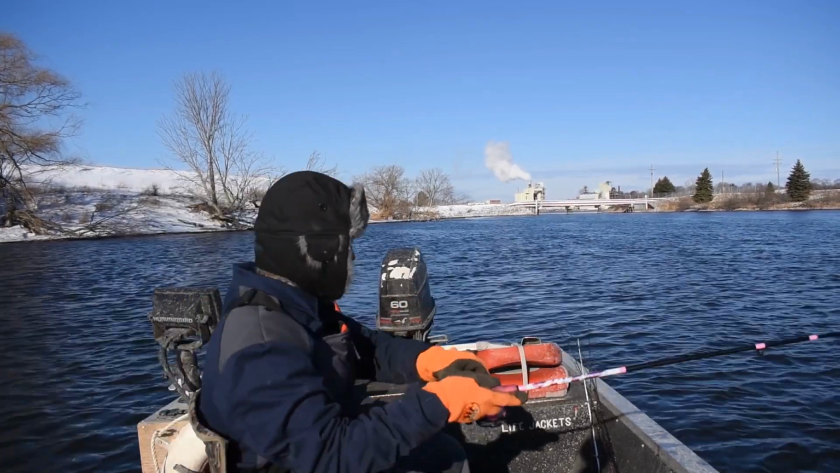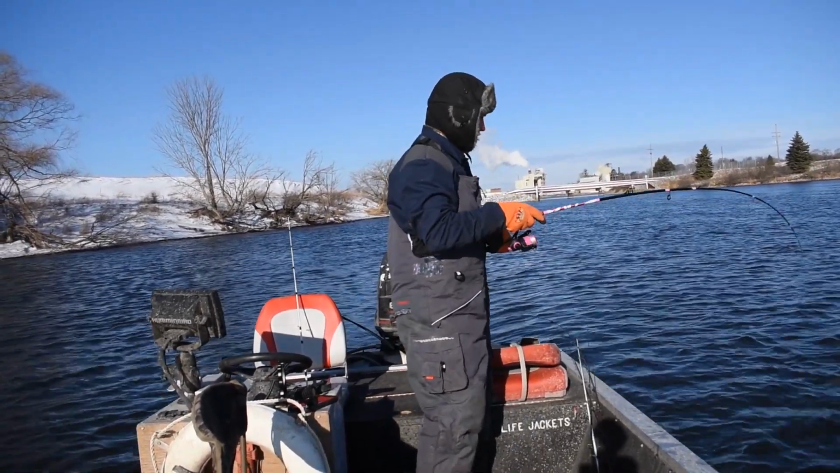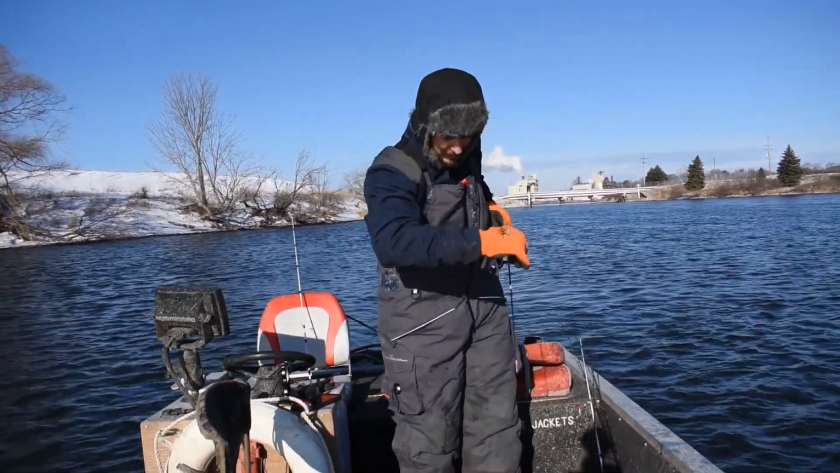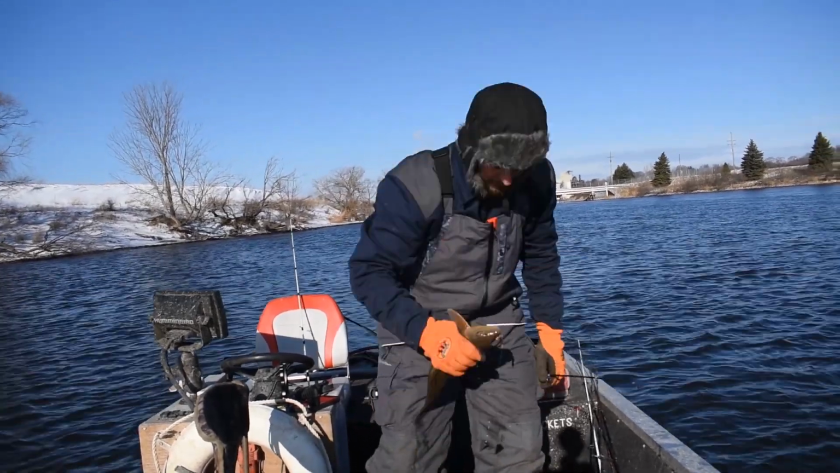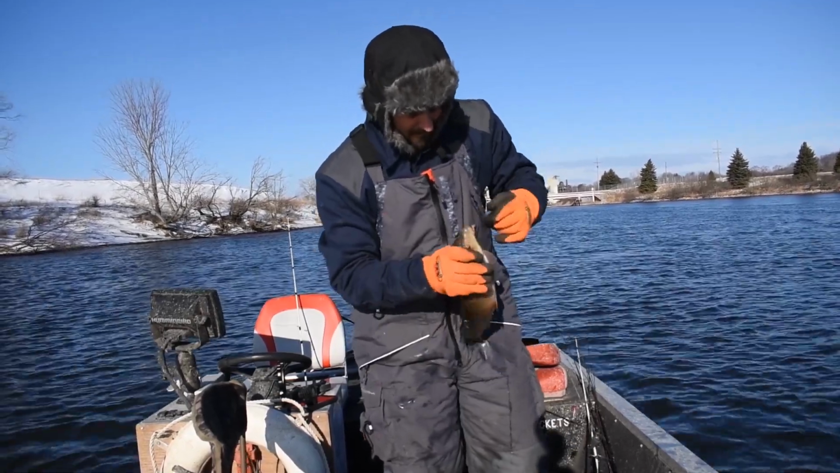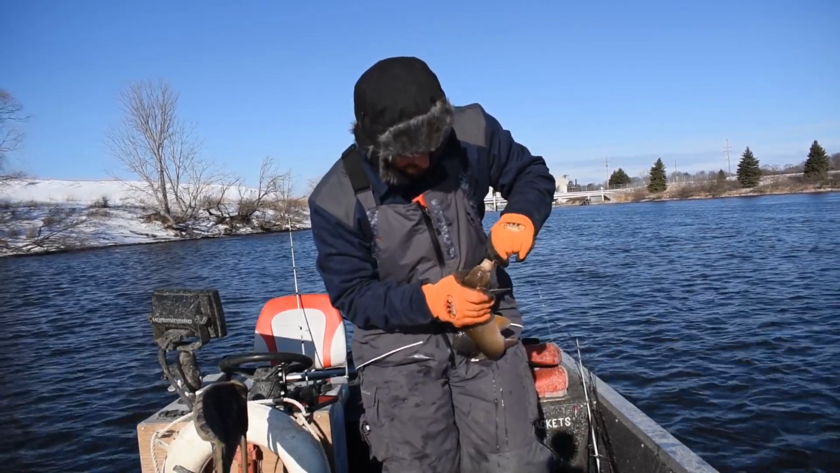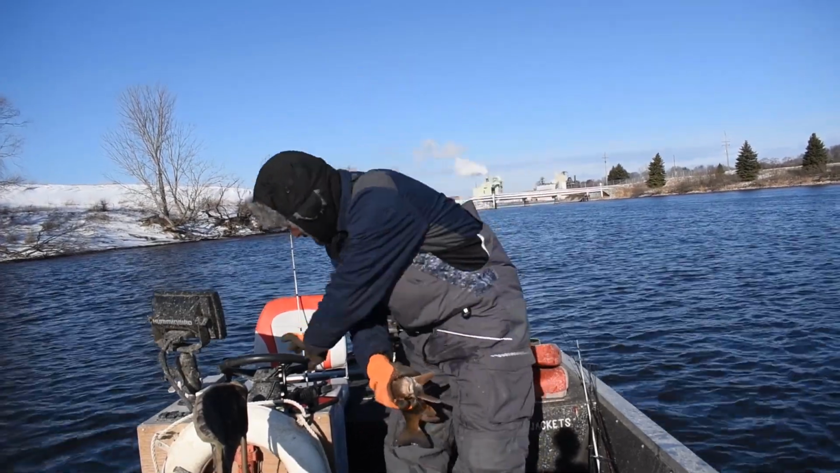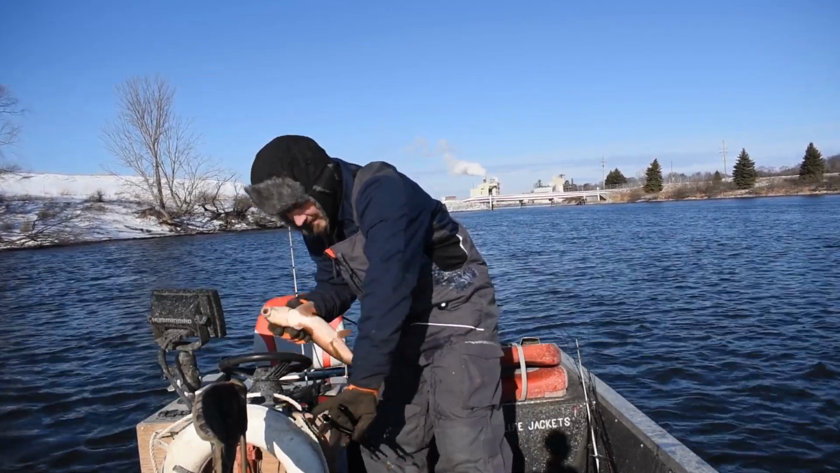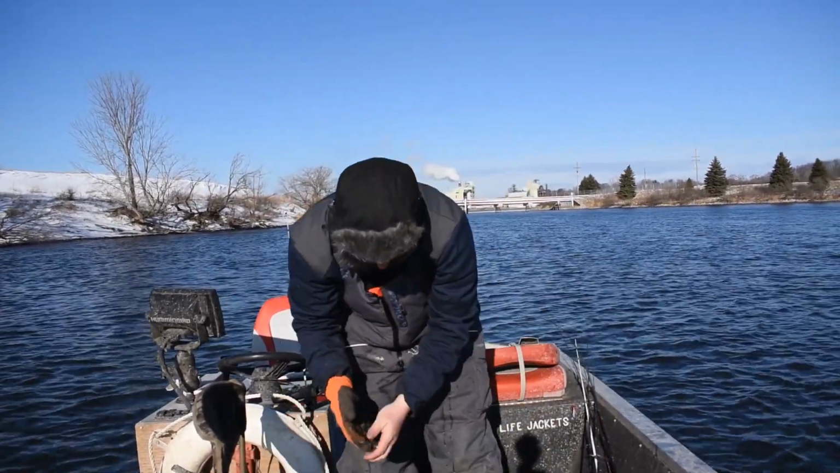Little pink rod. Tearing them up. Whoop. In the box. Slimy. Ugh. So slimy.